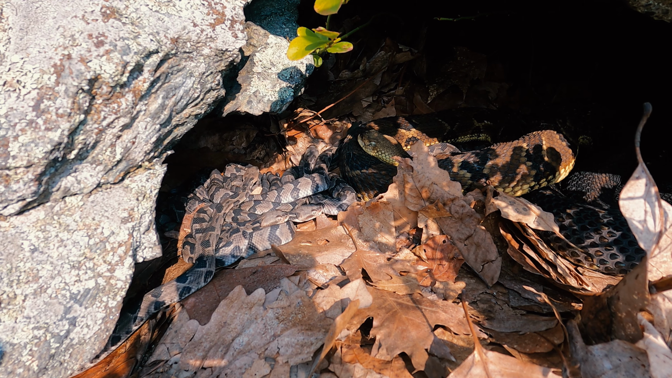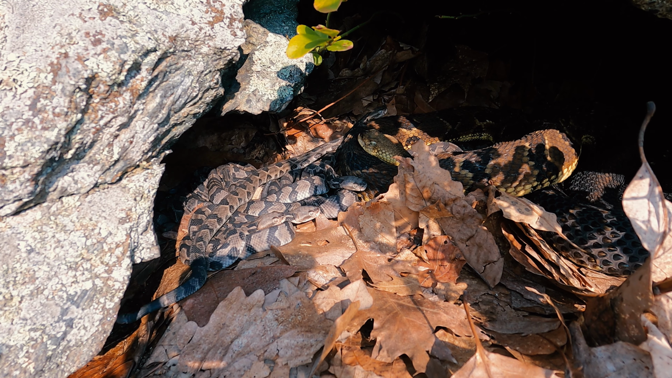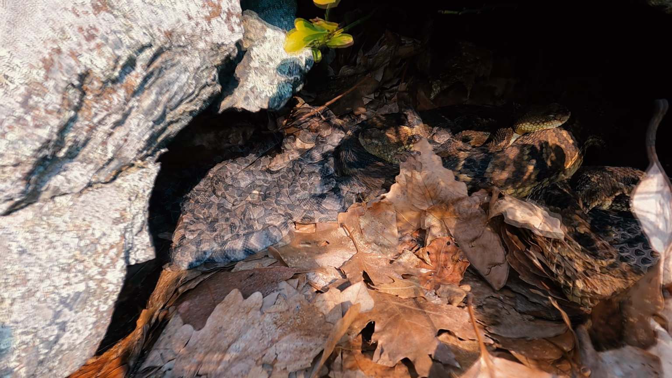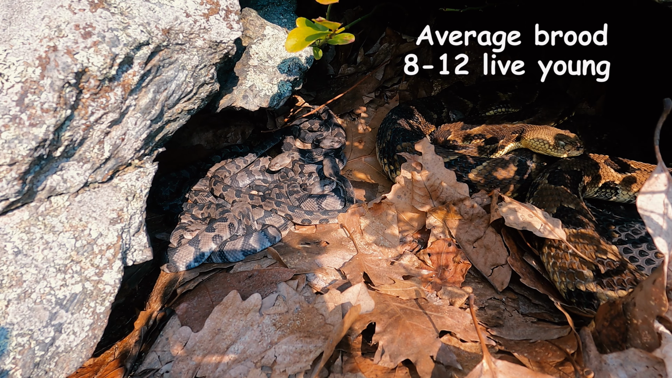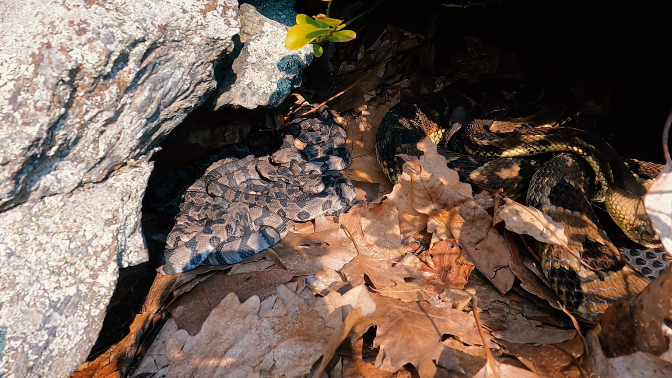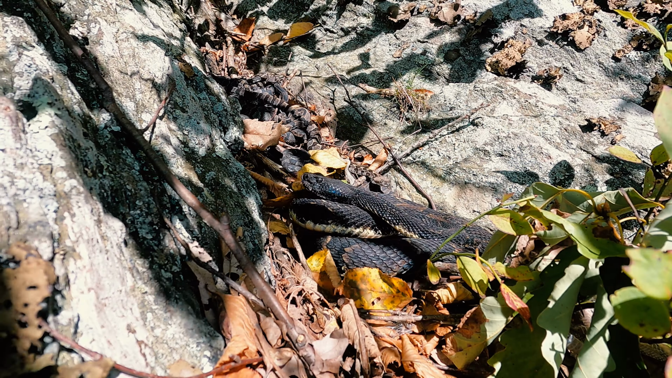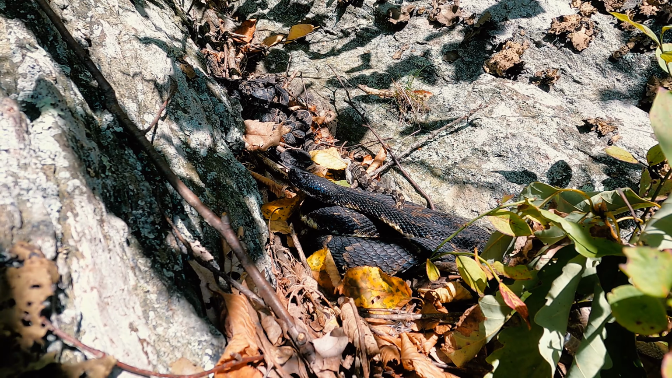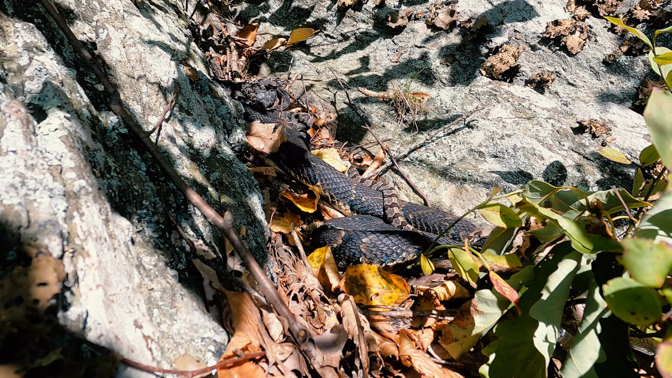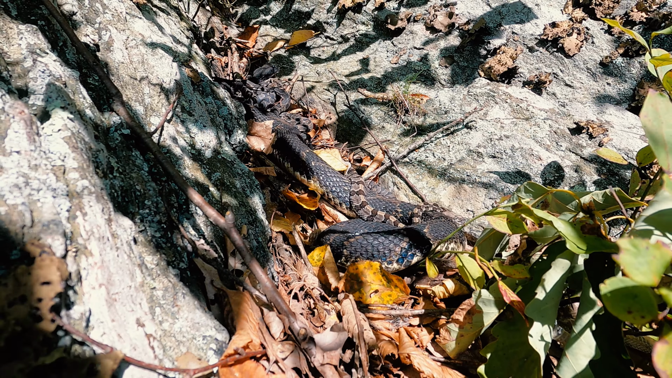It should be noted that adult female timber rattlesnakes can only breed every 2 to 4 years. This is because the females are so metabolically drained after giving birth that it takes a while just to get their weight back up into the normal range. Considering that females don't reach sexual maturity until they are between 4 and 8 years old, adult females may only reproduce 3 or 4 times during their lives.